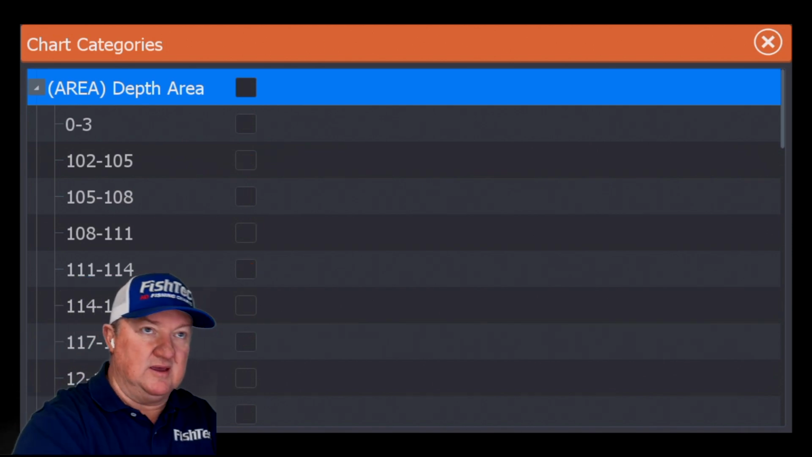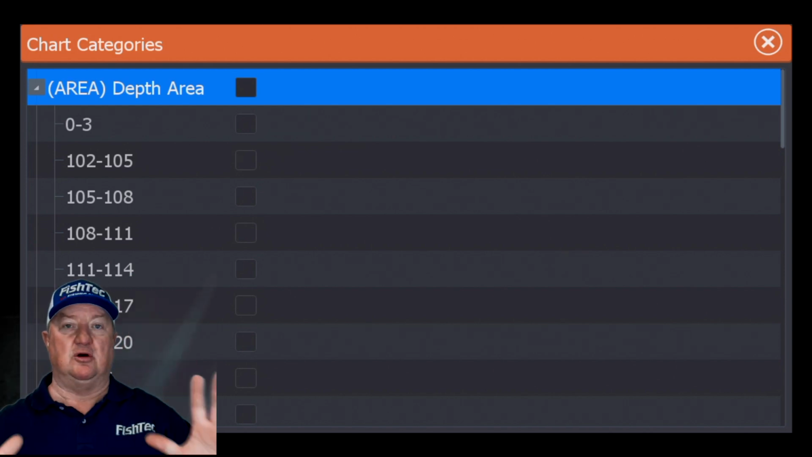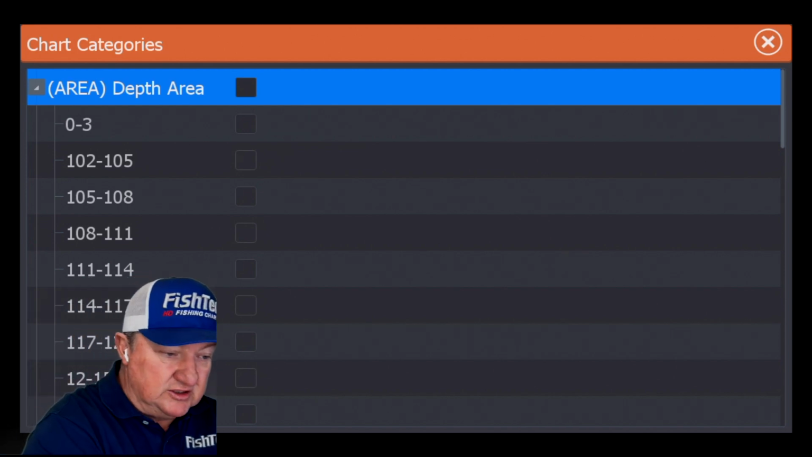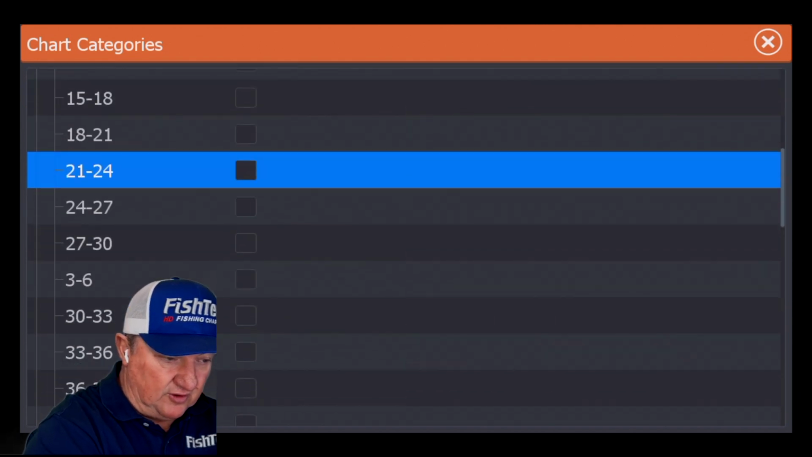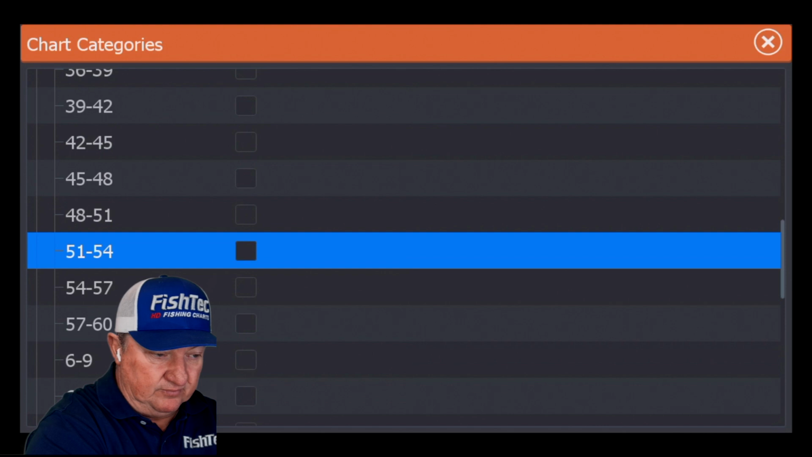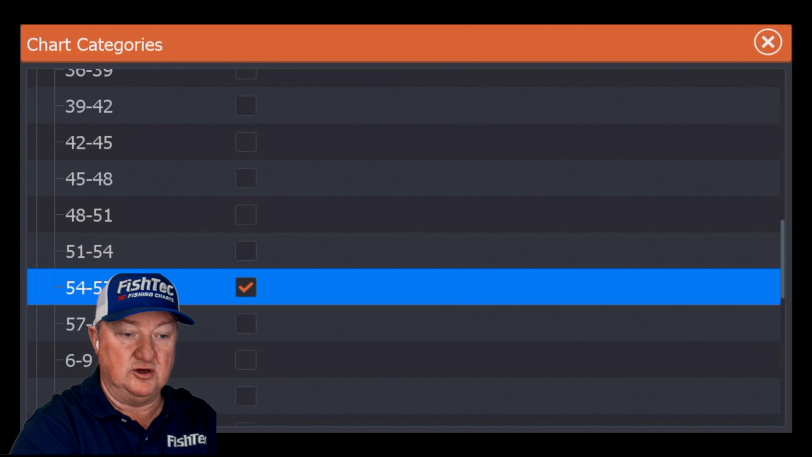So if you say today, I just want to target the thermocline, that's all I want to do. How far does it go? Just turn on that 55 foot range. So I would do this, you're going to have to do 54 to 57. There we go. We've turned just that range on.